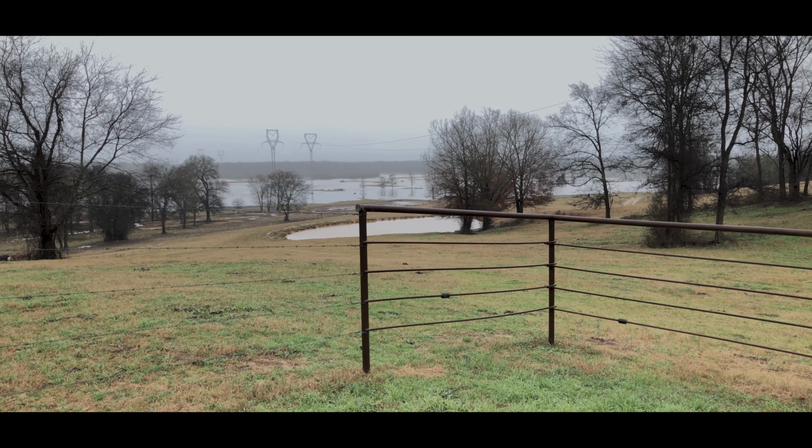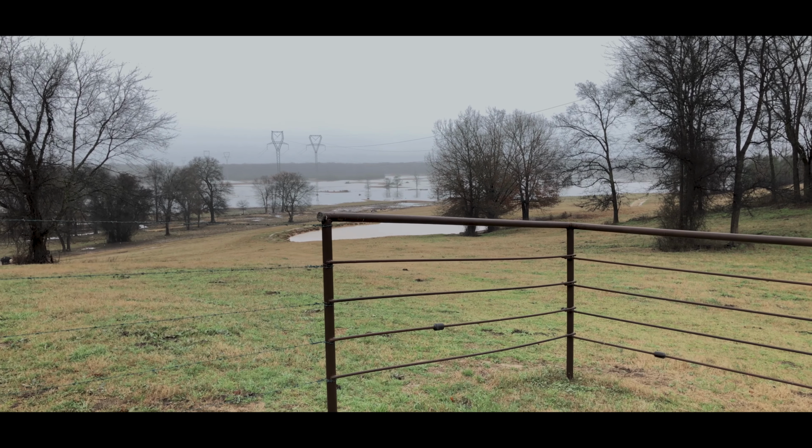See if we can find some pigs. It's gonna be tough in this rain. Lots of rain, record rain. Yeah, I've only seen it flooded this bad twice in like 10 years.